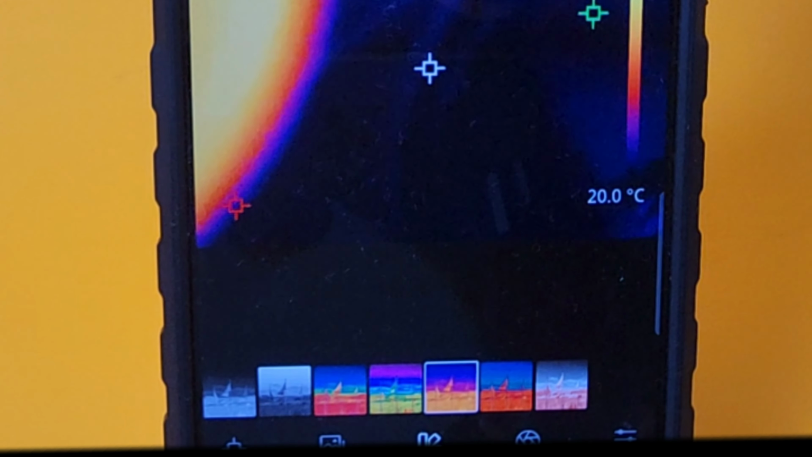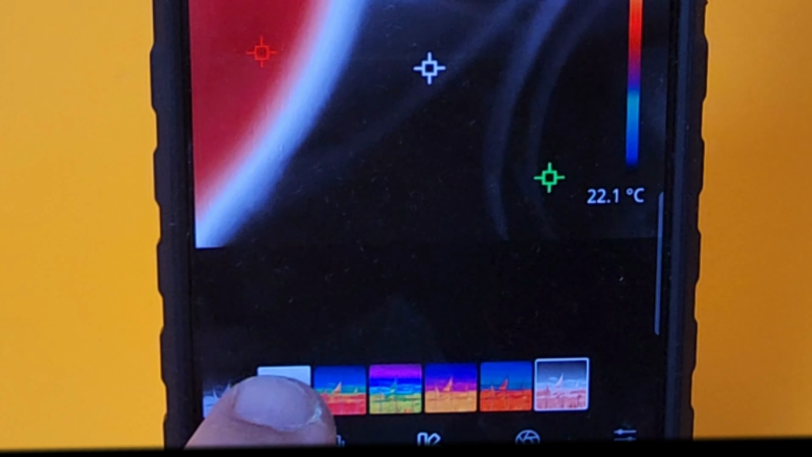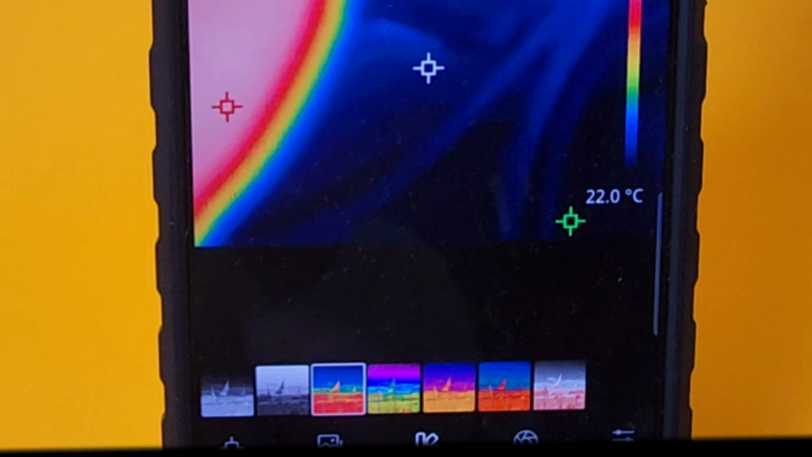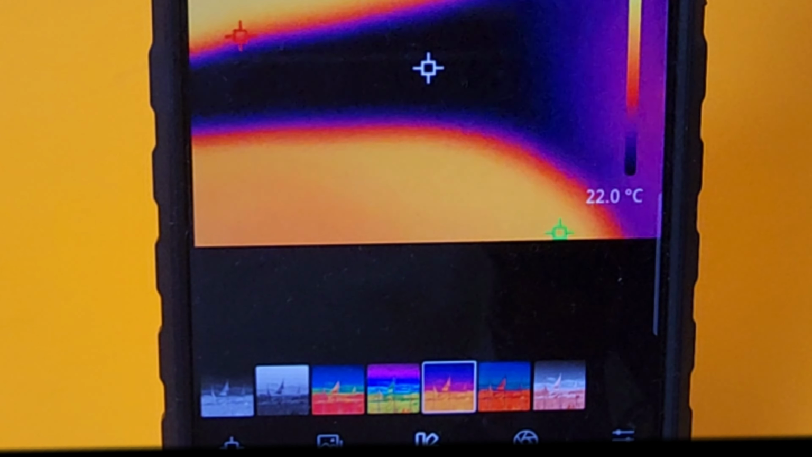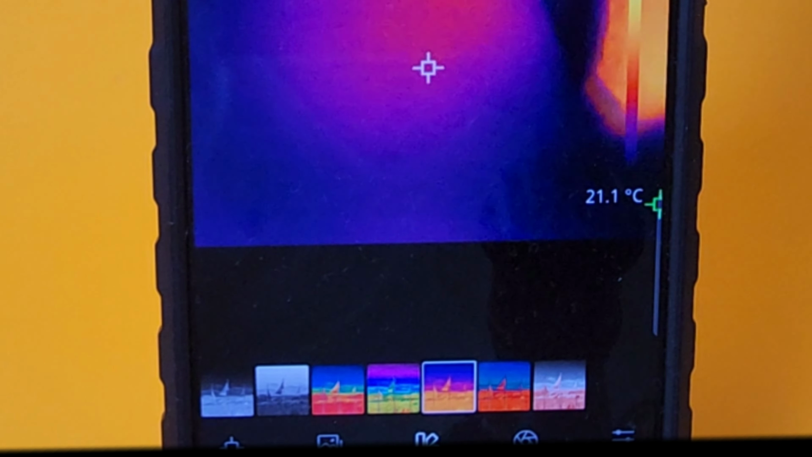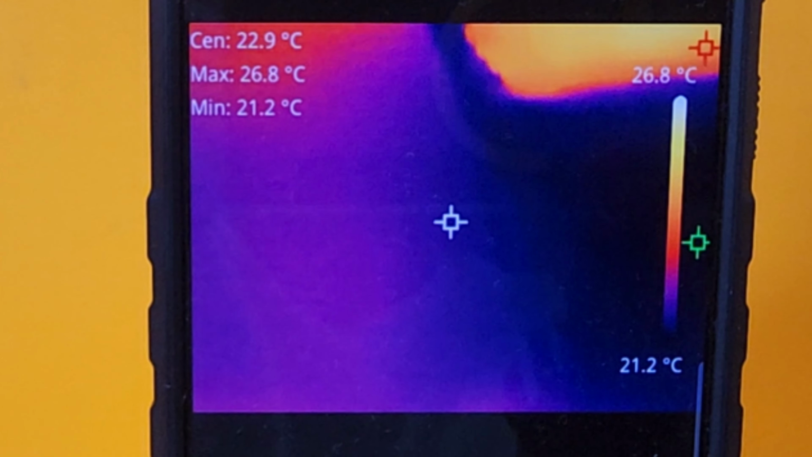You can see the different temperature modes as well. Depending on your preference, I do like your standard thermal imaging mode for myself. Personal preference, of course, but it's nice to have those options. Here in the center of the screen, it's telling us the temperature, maximum and minimum, in both Celsius or Fahrenheit.